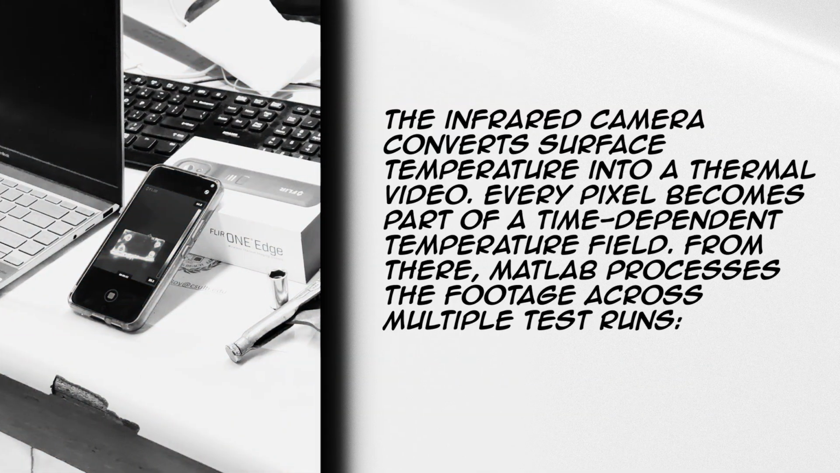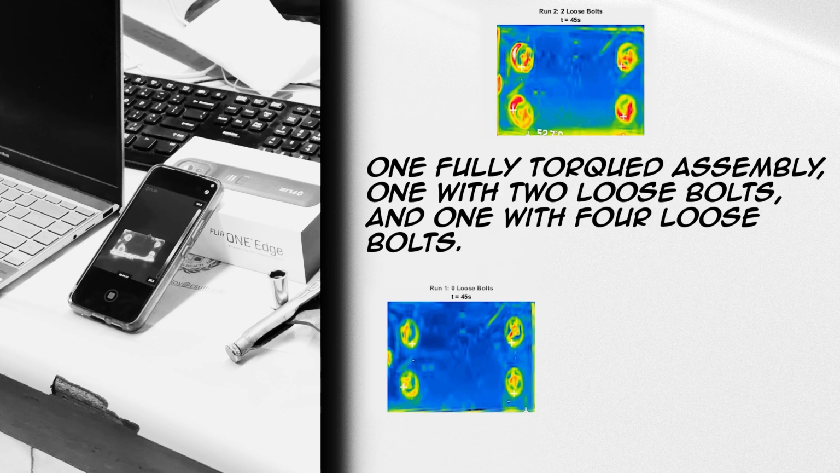The infrared camera converts surface temperature into a thermal video. Every pixel becomes part of a time-dependent temperature field. From there, MATLAB processes the footage across multiple test runs: one fully torqued assembly, one with 2 loose bolts, and one with 4 loose bolts. This is where the fun begins.